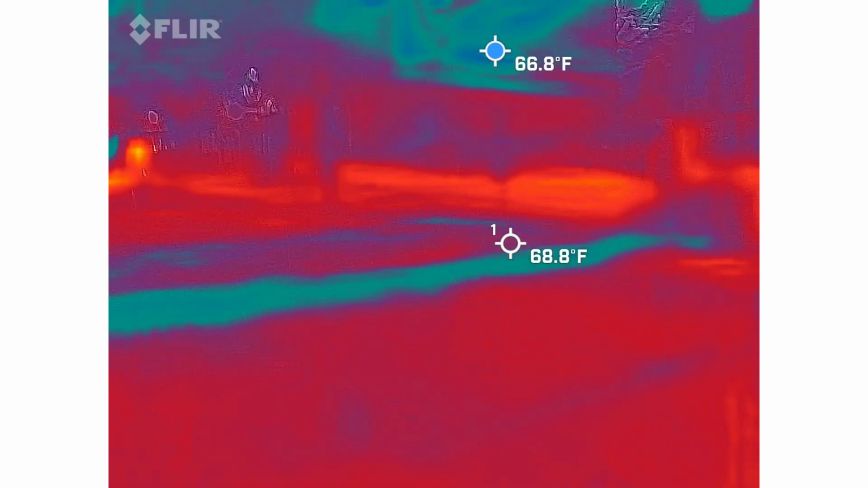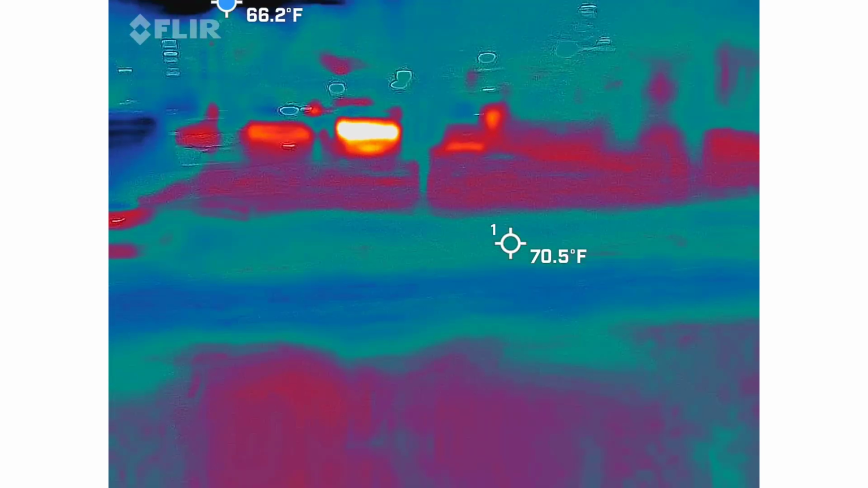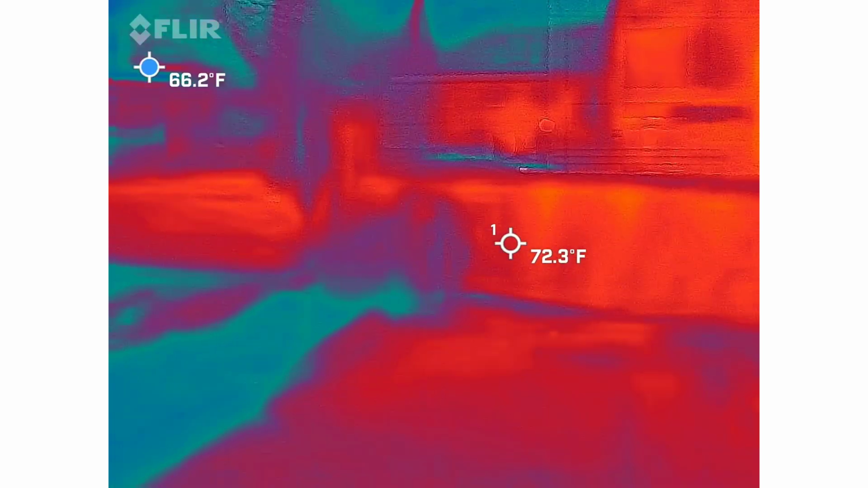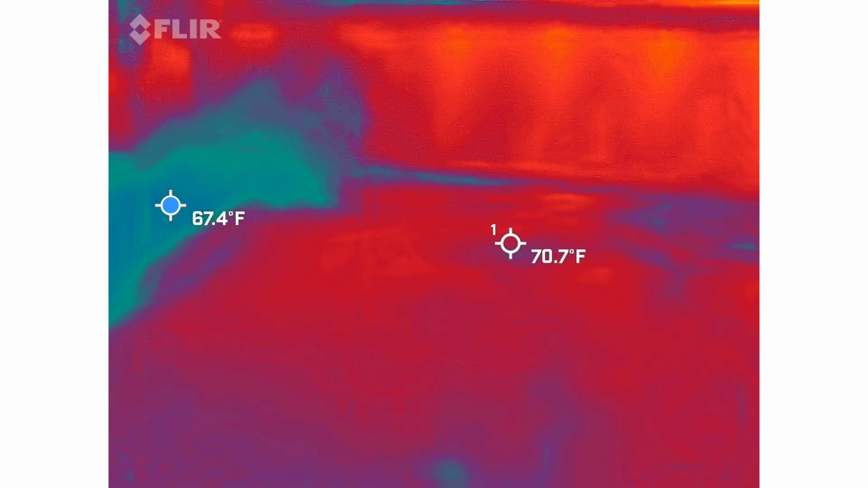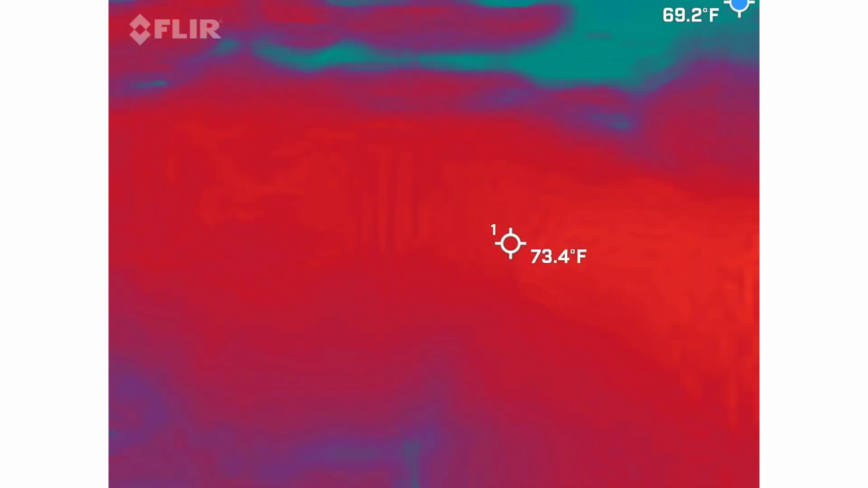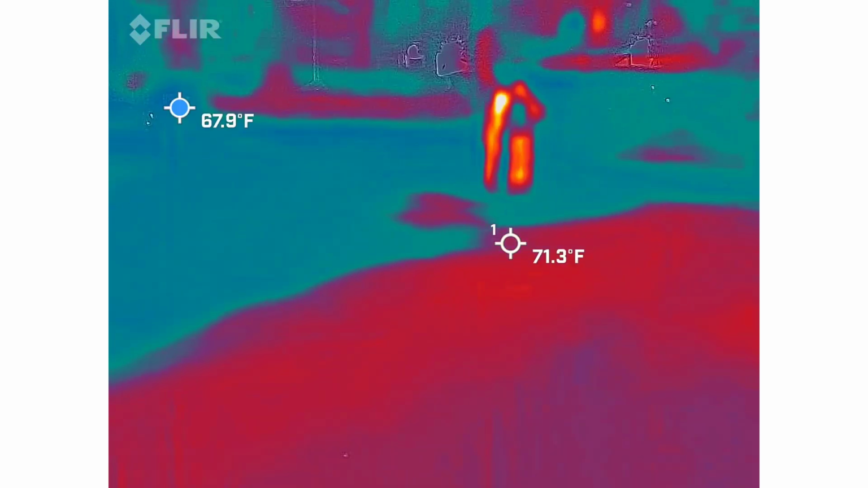How many kids did you have? Jacob for reference. Got Madeline.